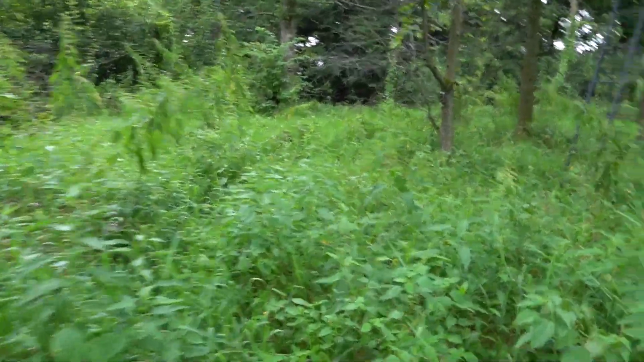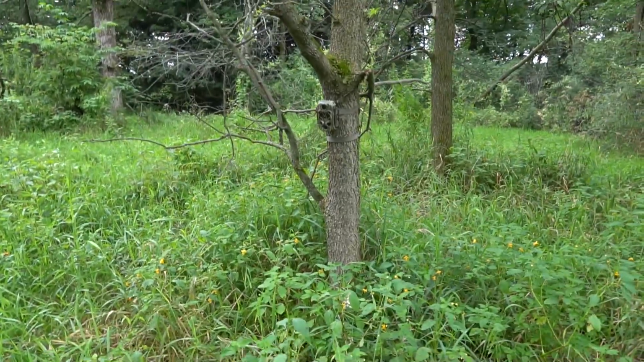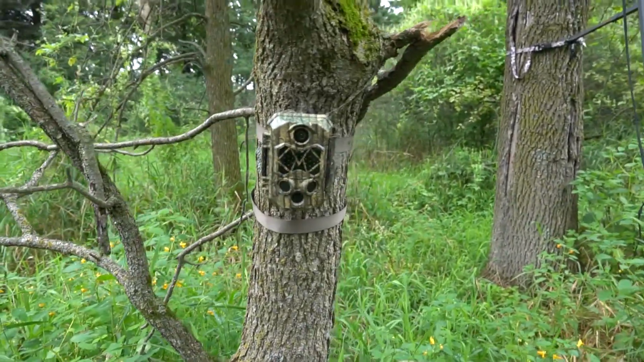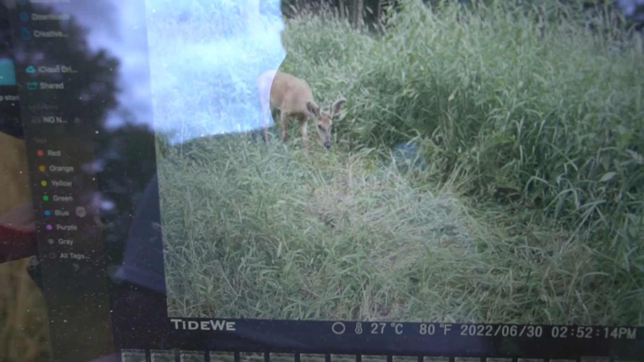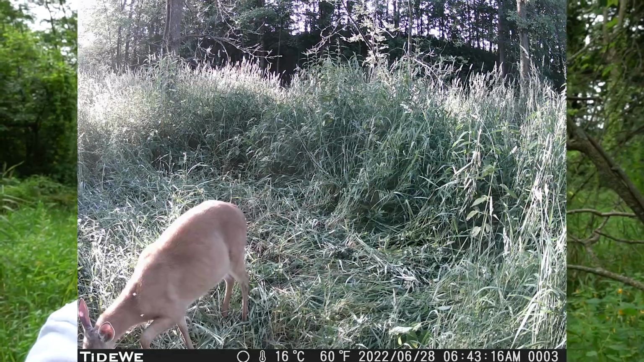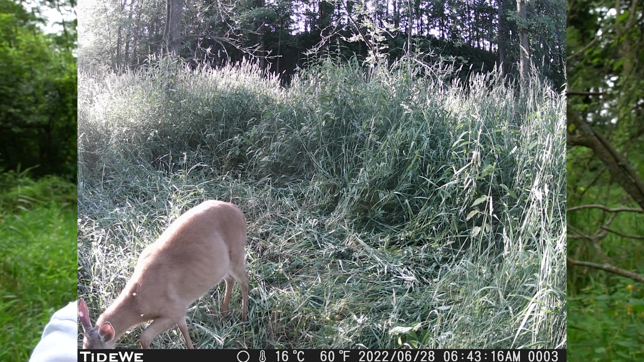Coming up to the first camera here. We're going to go ahead, peel that off, open the SD card up, and see what we got hanging out in here. Well, June 30th, we had some buck movement. Guy's getting kind of big. Definitely by no means a giant, but we definitely have a lot of pictures on the camera since we checked it last. I think they've been hanging for about a month now. Let me play some of the photos that I got here.